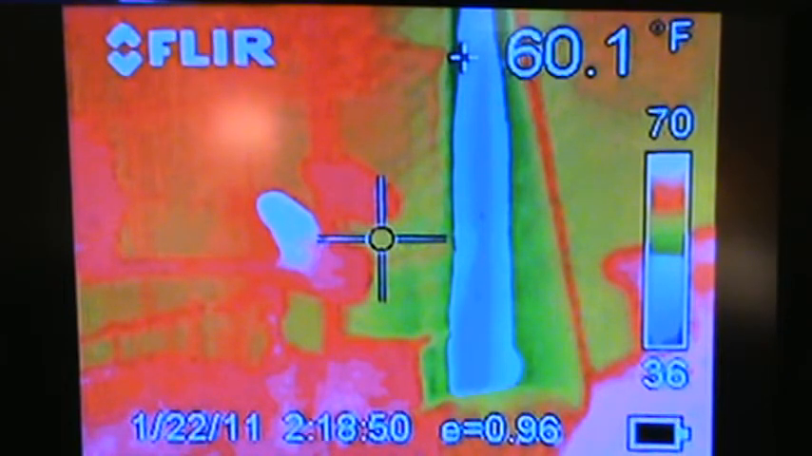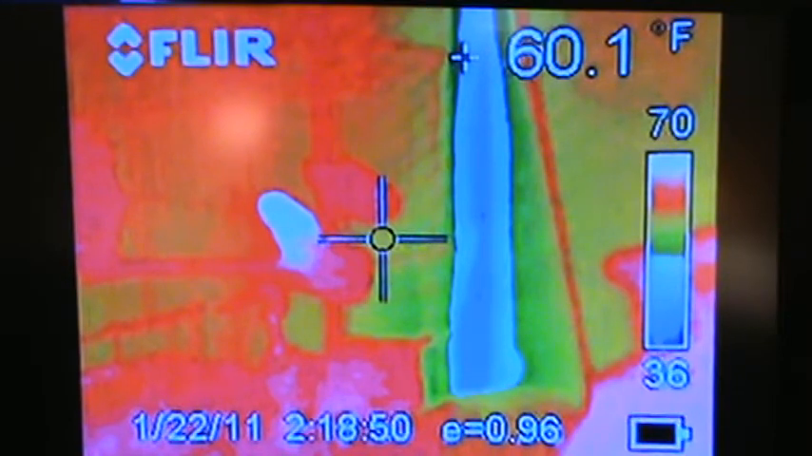Now, the thermal imaging here is a camera that we use, and all it does is distinguish temperature. That's all the thermal does. To the left of the circle on the thermal footage that you were looking at, the white spot there, according to the temperature gauge on the right side, where it shows very white, which is showing up to 70 degrees. That is a bird that's inside a bird cage, which is inside their house, located in the kitchen.